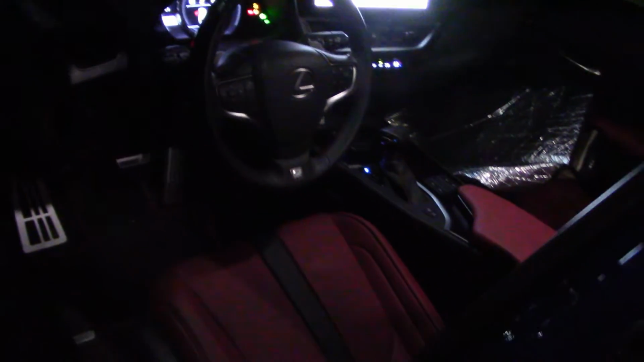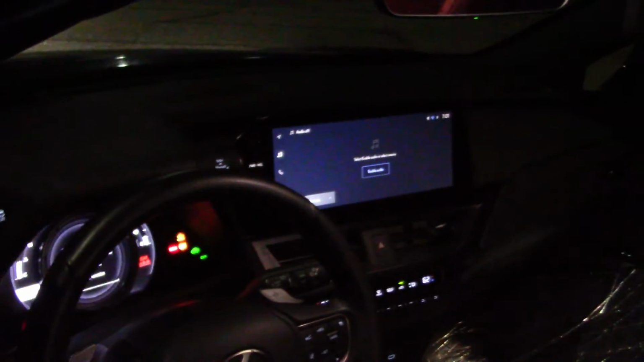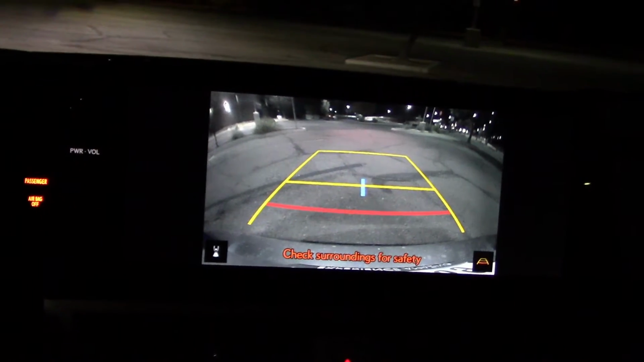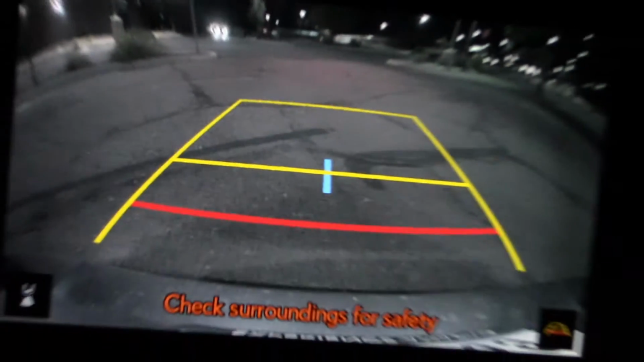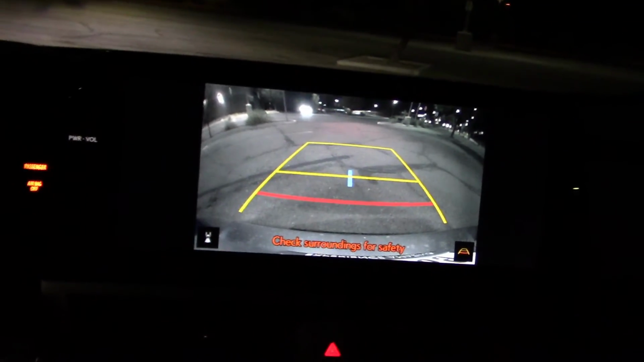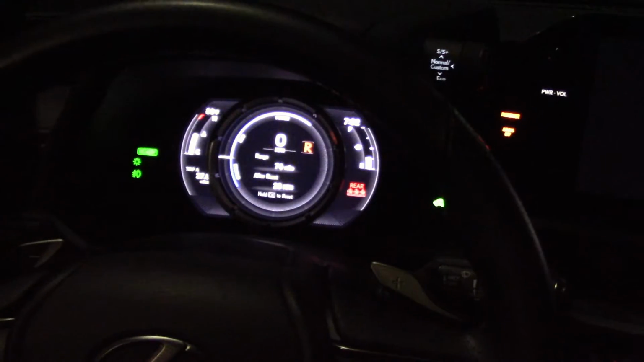All right, let's take a look at the cabin. Lights up pretty good. Same with the second row seating. And if you don't have the headlights on, the light from the info screen will blind you. There. That's more like it. And here's what the camera system looks like when you put the transmission in reverse. Gauge cluster looks pretty good. And everything else lights up.